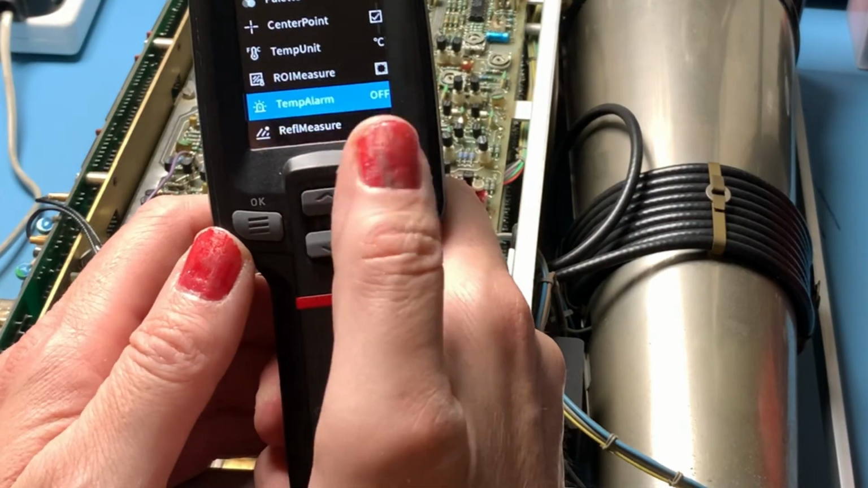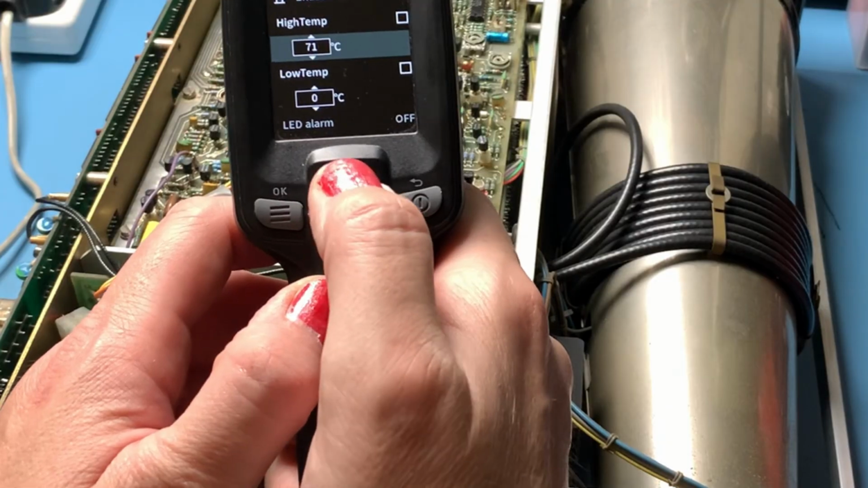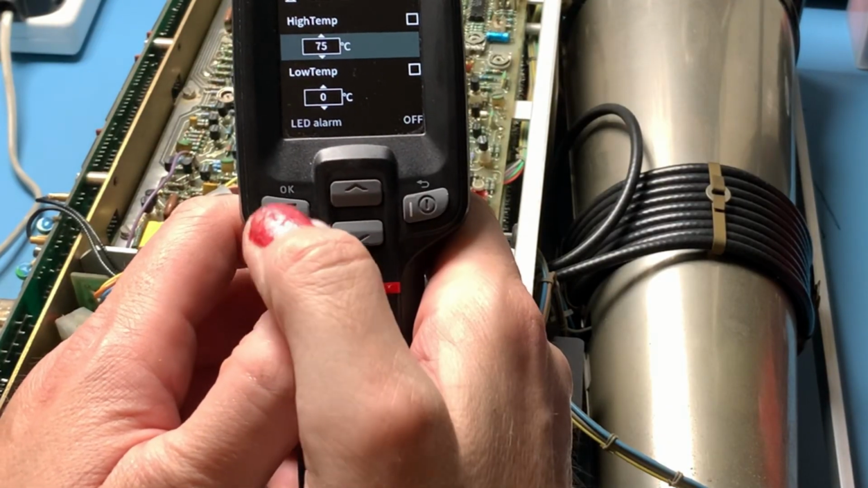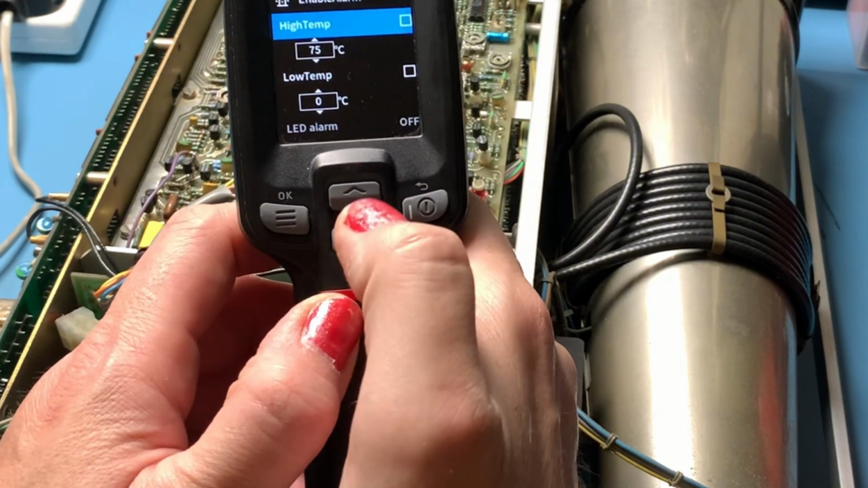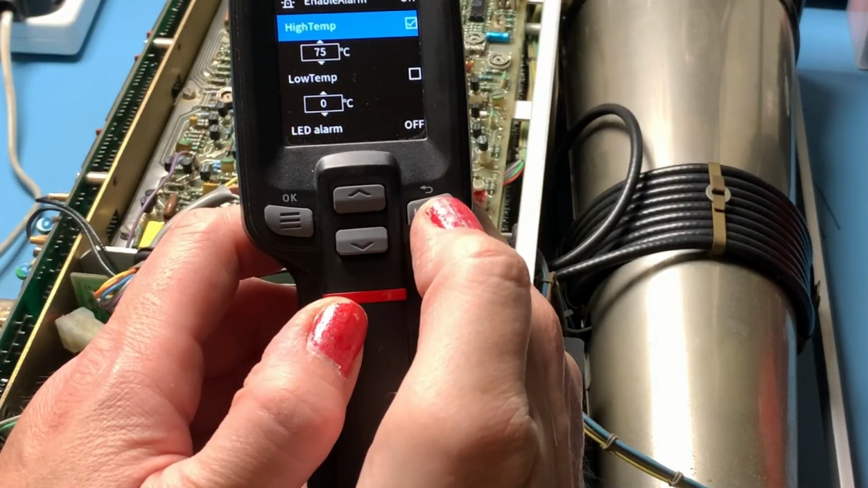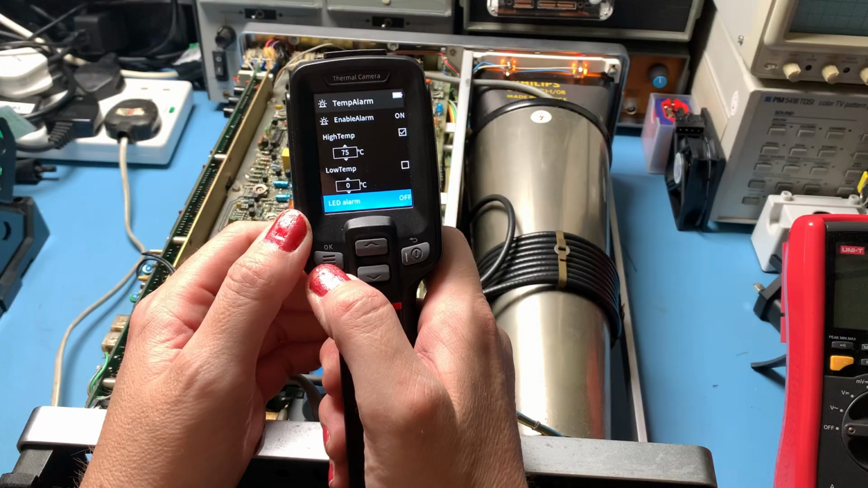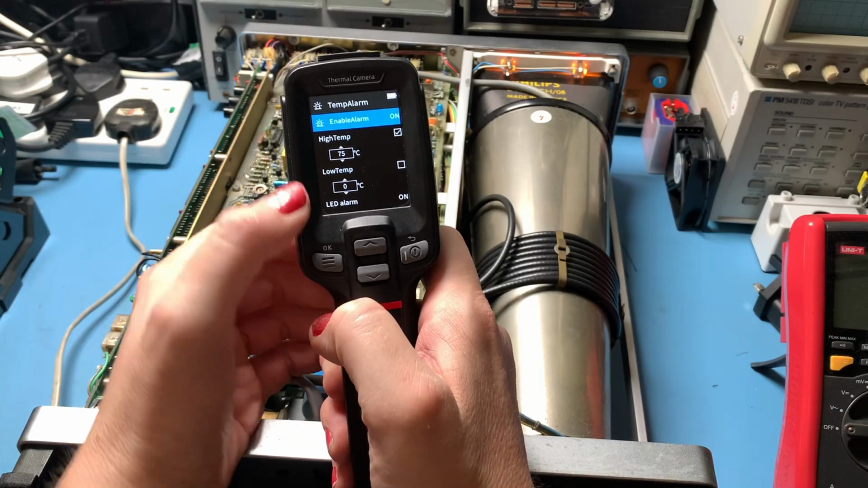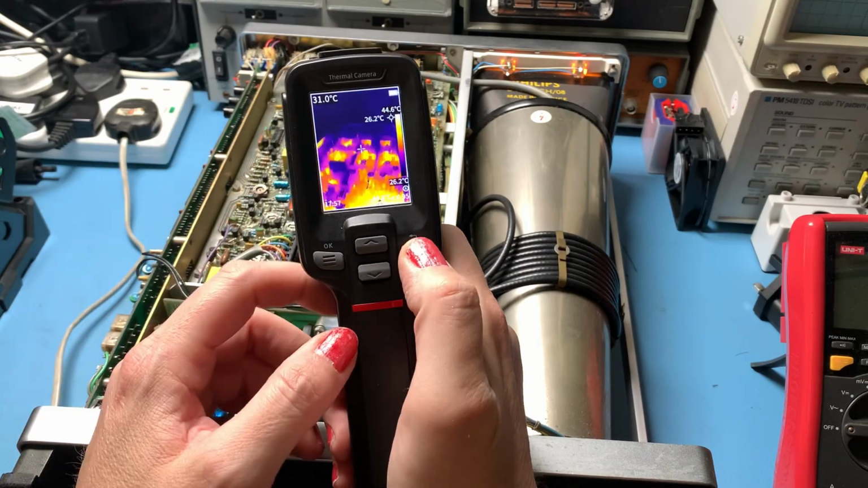We've got a temperature alarm on here, so let's enable the alarm. Let's go 75. All right, we won't do low temperature, we'll just do high temperature. There we go, and we've selected high temperature, 75 degrees. All right, so we need to turn the LED alarm on. Right, so the alarm is on. It's now set for high temp. Let's have a look.